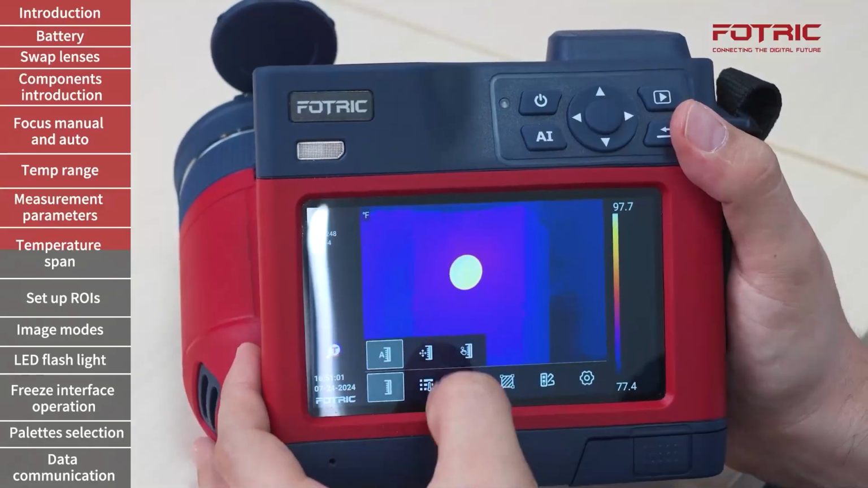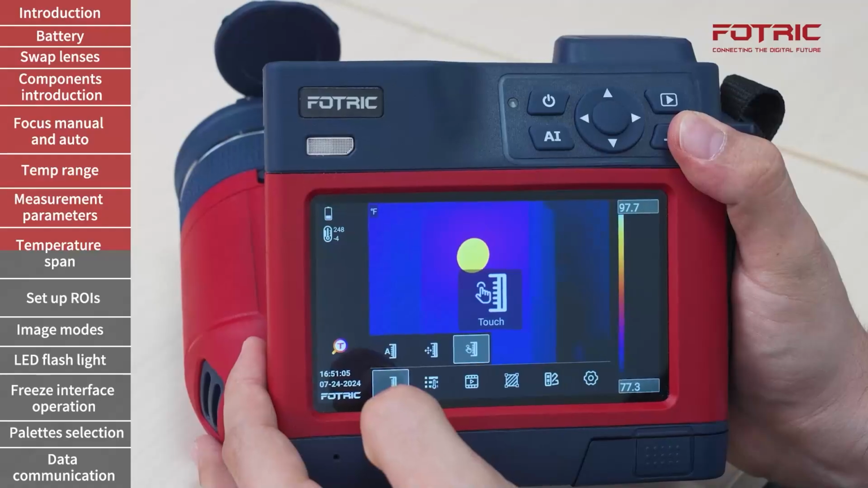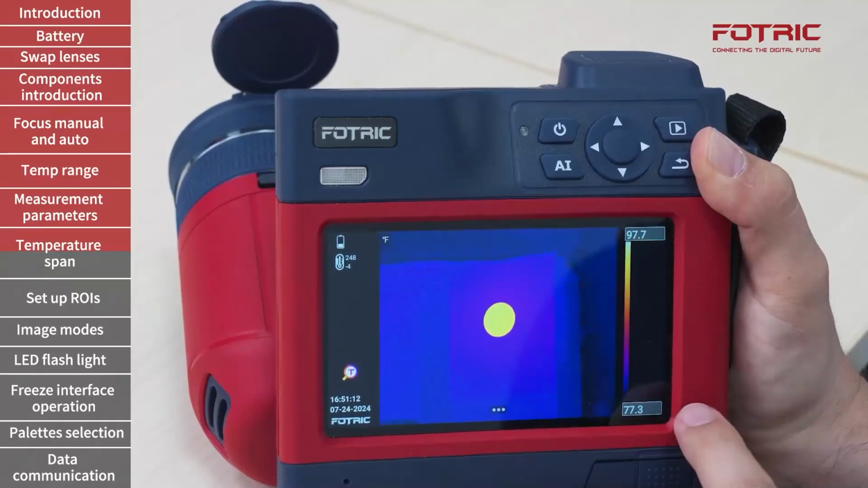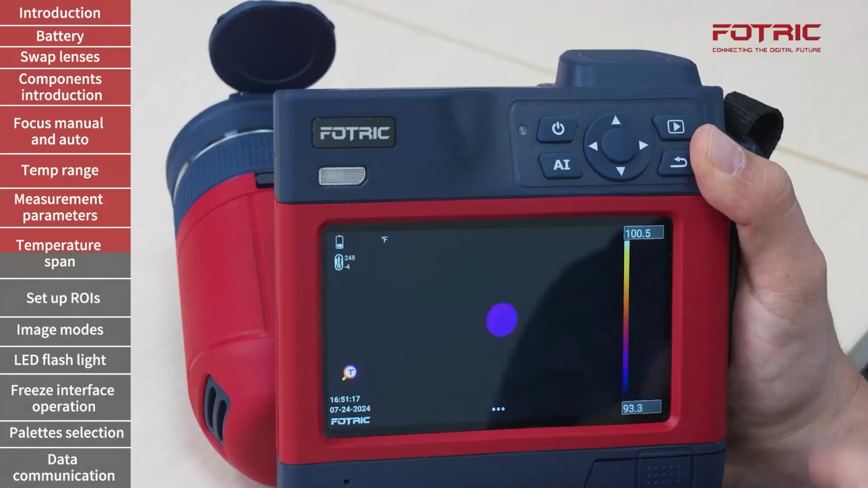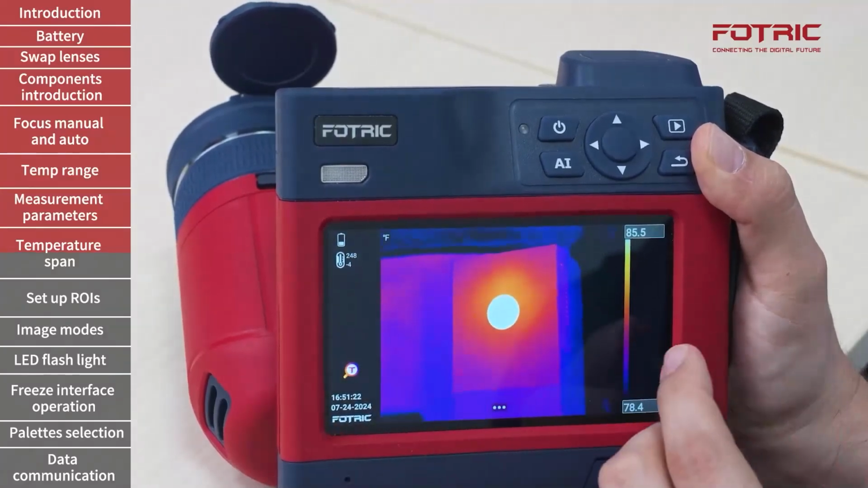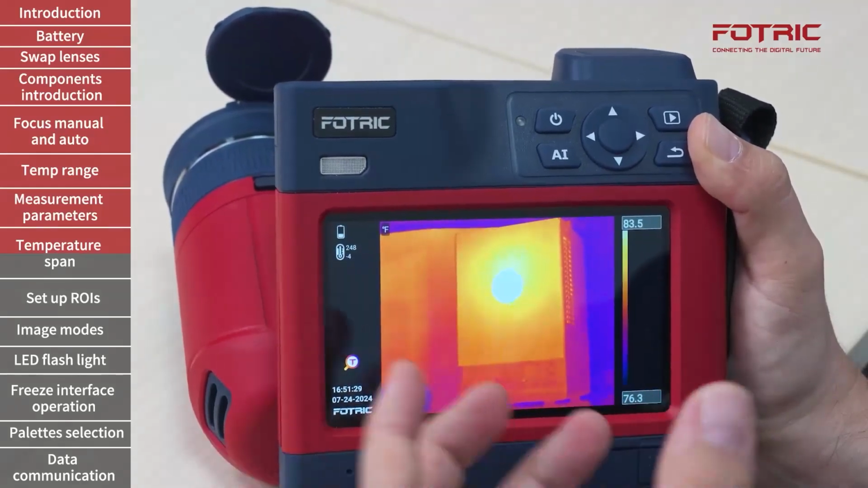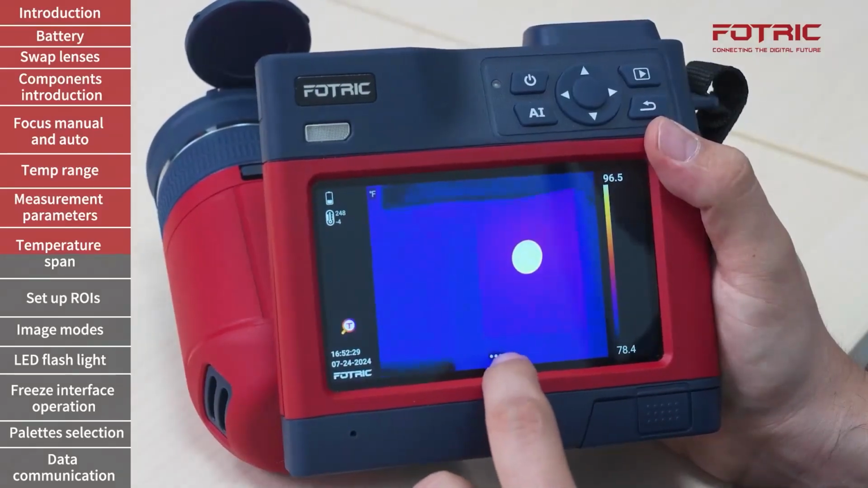Lastly, the third option to adjust the temperature span and level is by touching on the screen. Right now, the interest of the camera is on this area, so these colors are focused there. If I tap it specifically, it will narrow even more to understand the temperature distribution. But if I tap on a different area of the screen, the camera will show me different colors to help me enhance hidden problems.